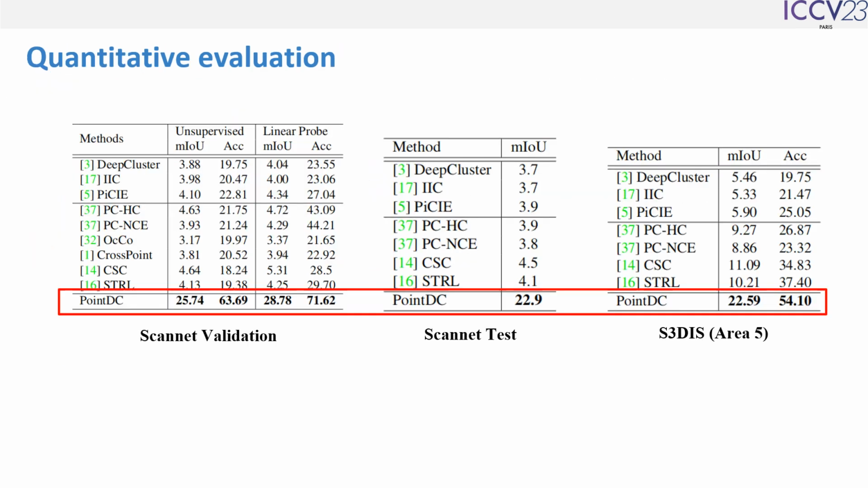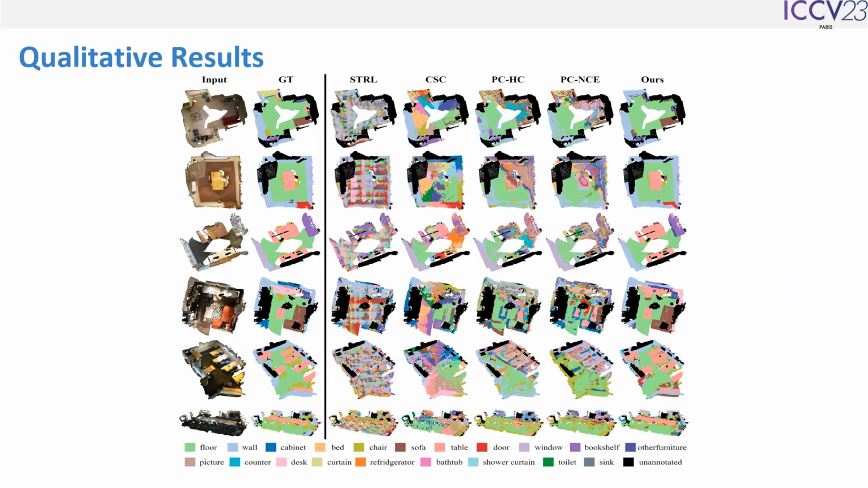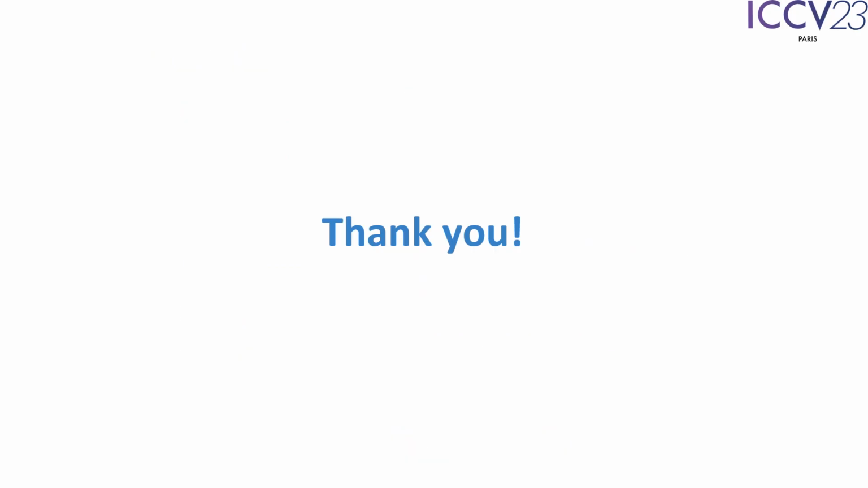Here, for quantitative comparison, we employ mIoU for measuring the segmentation capability. We deploy 2D unsupervised semantic segmentation methods and 3D representation learning models as baselines. As we can see, PointDC achieves state-of-the-art results. Now I will present some qualitative results on ScanNet. The segmentation results of our model are significantly better than others. Thank you for listening to our presentation.